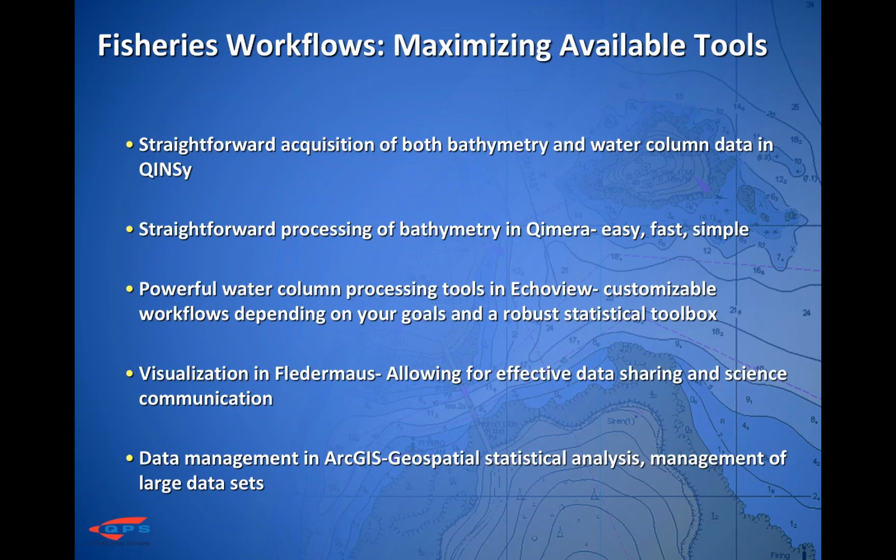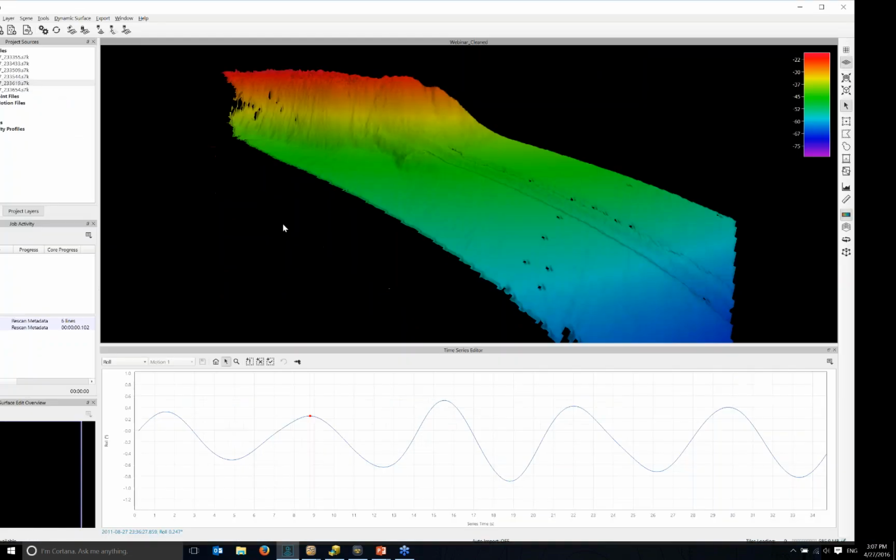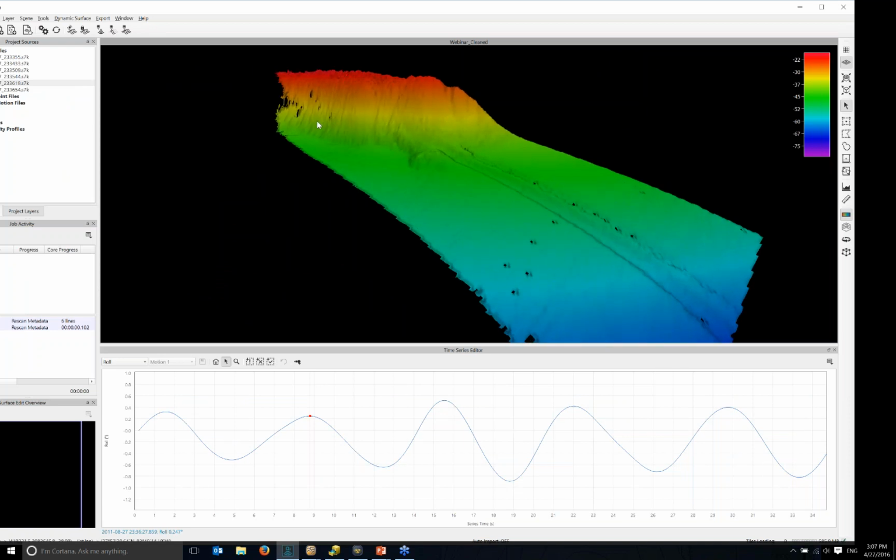I'm going to give you guys a little bit of an example of Qimera. So I've brought in that Reson 7125 data from that data set that you just saw. I cleaned it up a little bit. I already did most of that.